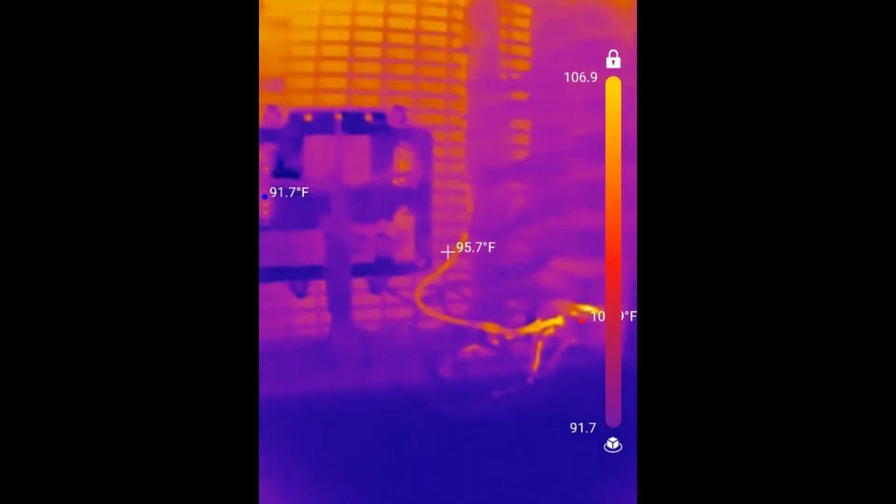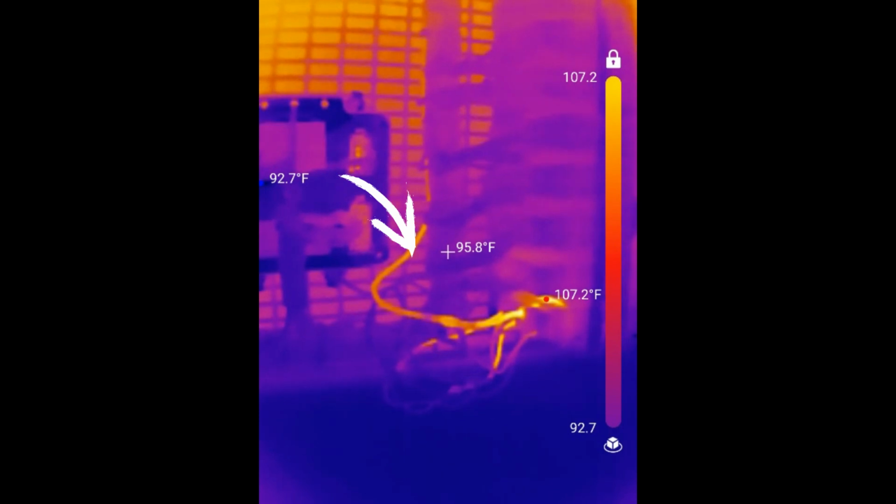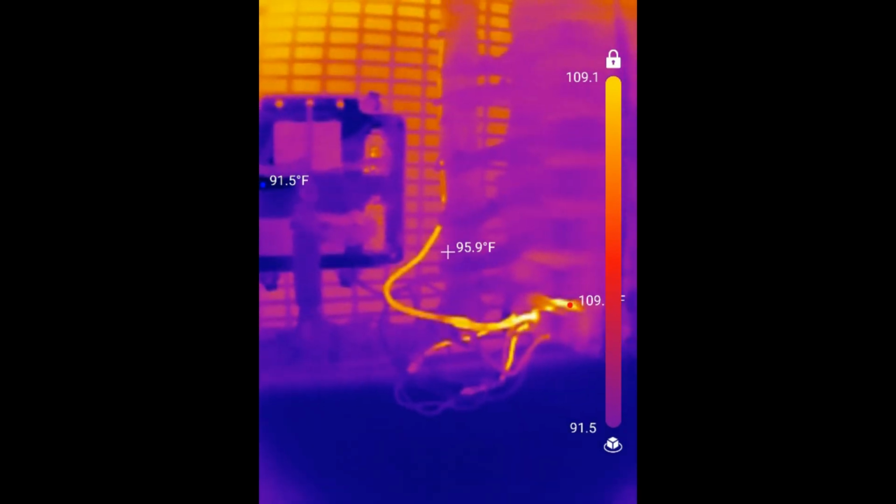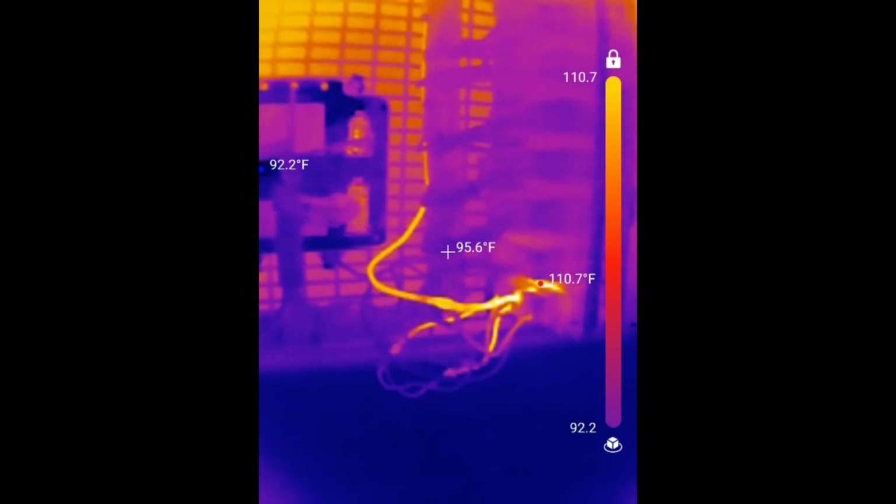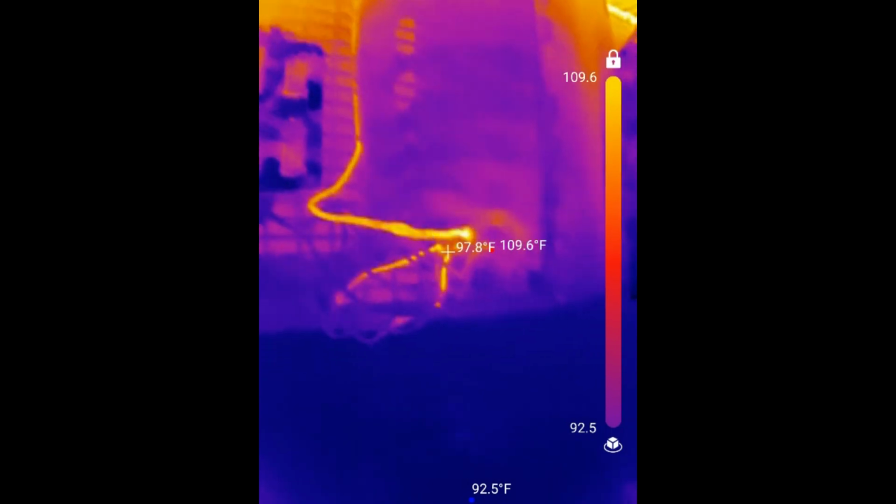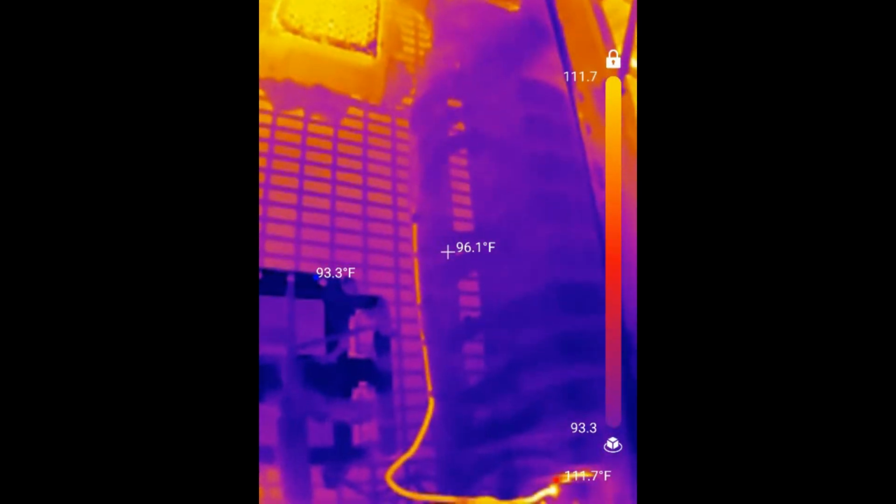But the 6 millimeter square wire running down from the top, branching out on the left hand side, is heating up first because that's carrying all the current load, and then because of all the heat that's generated in this area and other poor connections and splices that were installed, you can see where the additional heat happens from all the excess current that's running through the circuit. So this will eventually lead to a problem again.